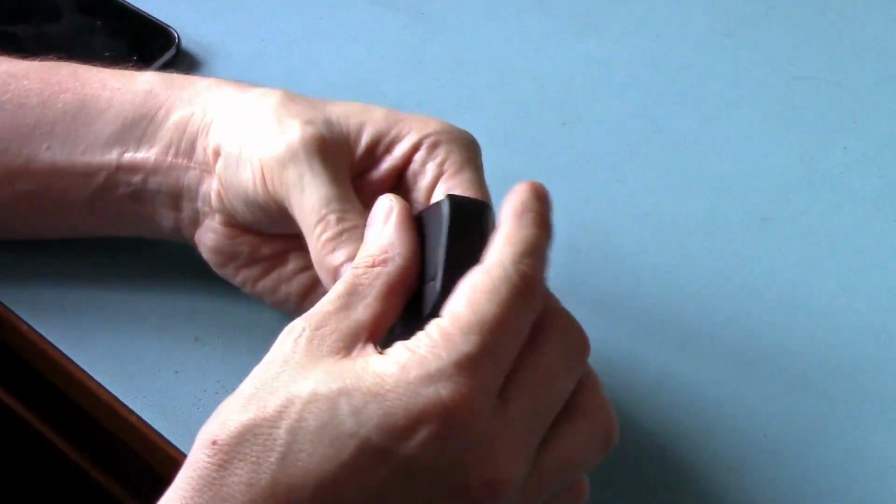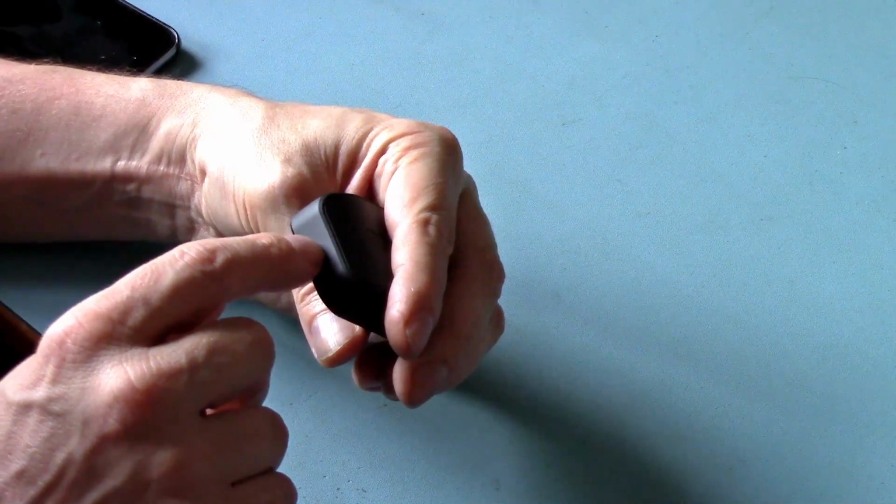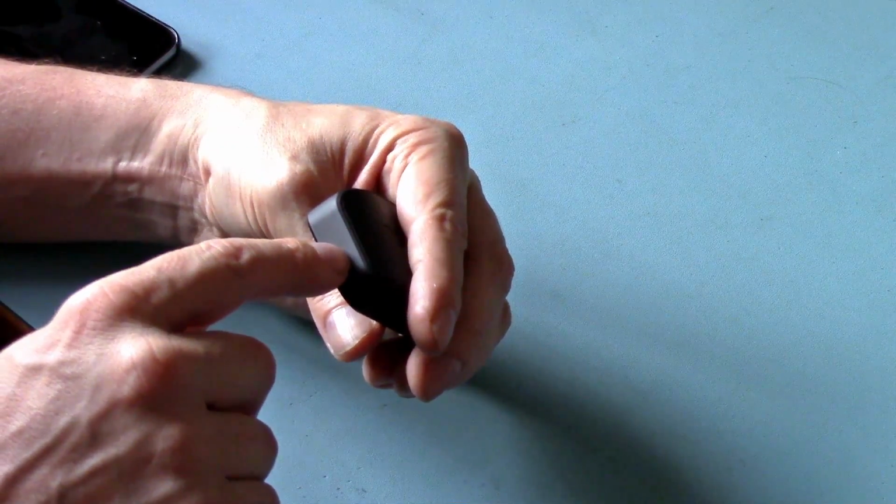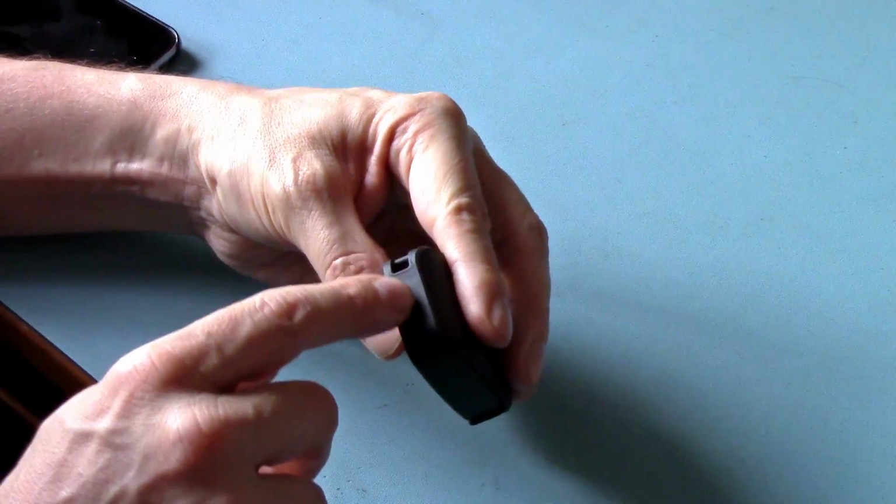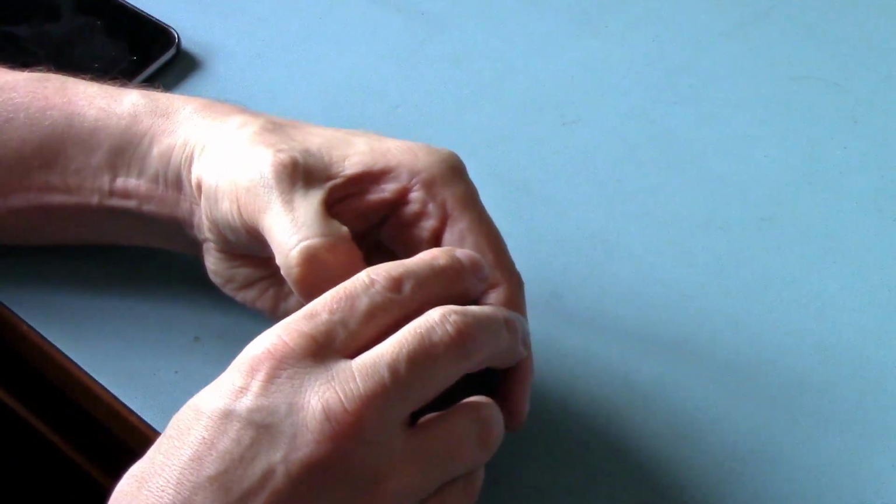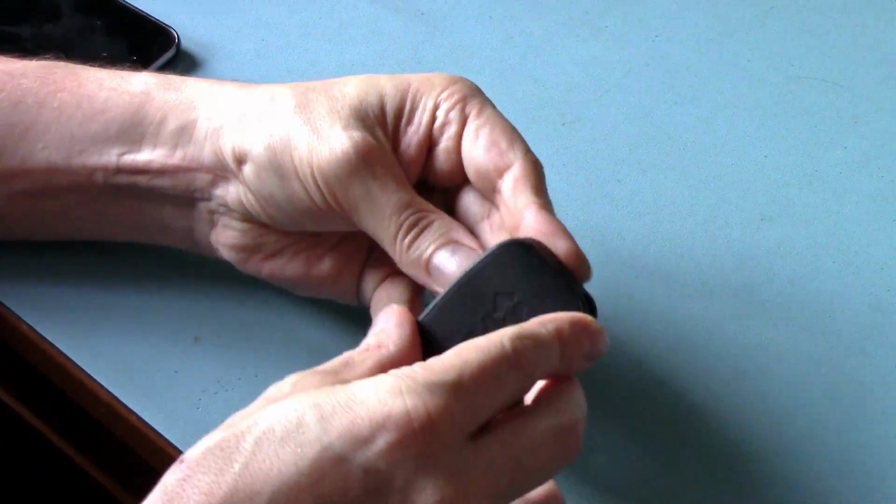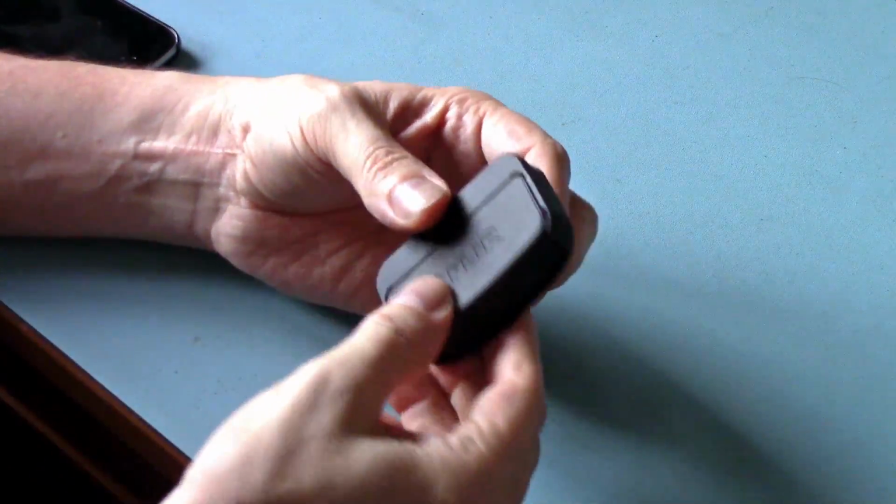And that's another thing. The charging, if this case had a small hole in the side where you could charge it, and a little window to show the LED, and maybe a window on that side to show that the LED is on, because there's one on each side. If you could actually see that, and a little hole to charge it with, you could have it in its case and be able to charge it at the same time.